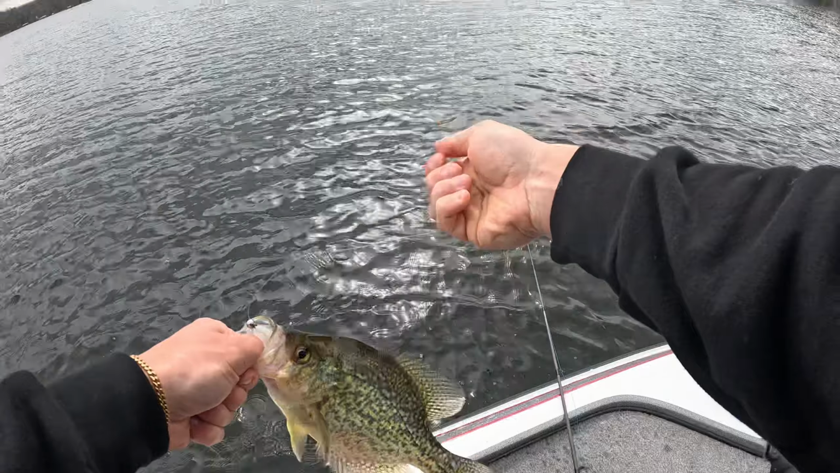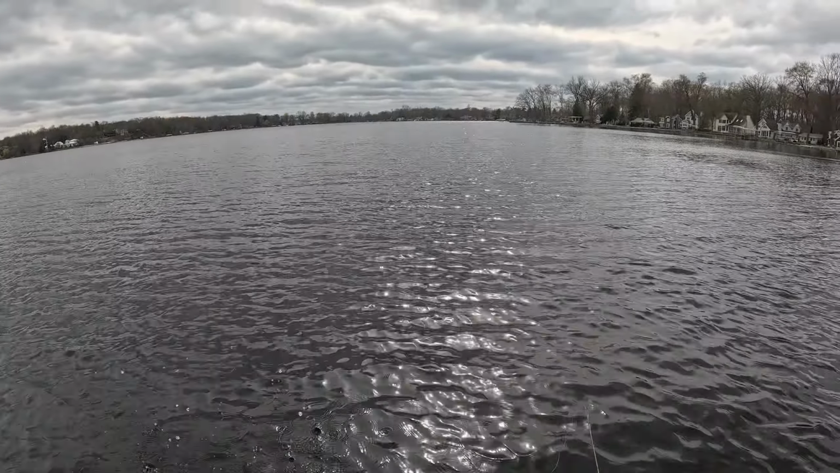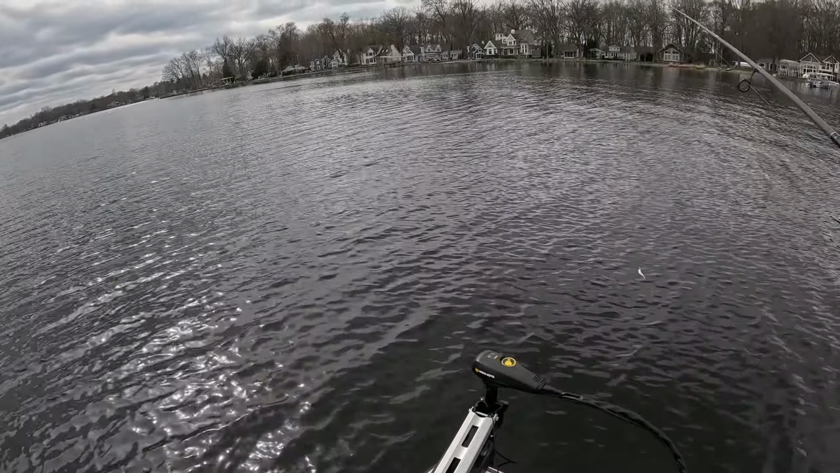So once you find a school, it's pretty much really easy, especially right now in the wintertime, or I guess it's technically spring, right when all these fish are getting ready to spawn. They're hunkered down kind of in that deeper, warmer water. Here, let's see if we can cast to one a little more isolated. Let's see if we can find one out there.